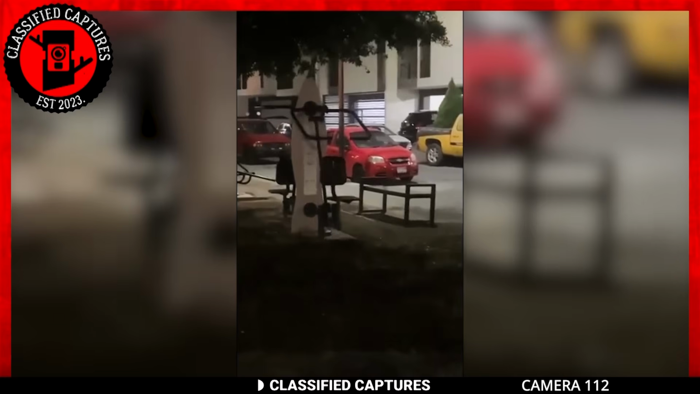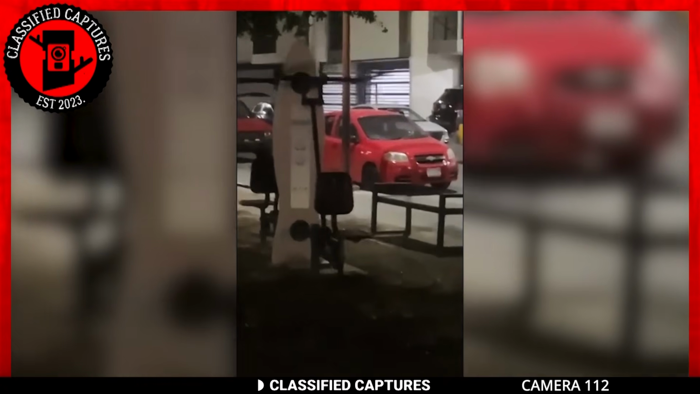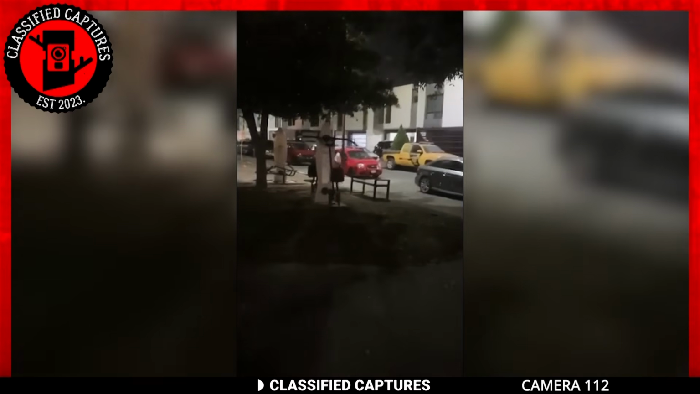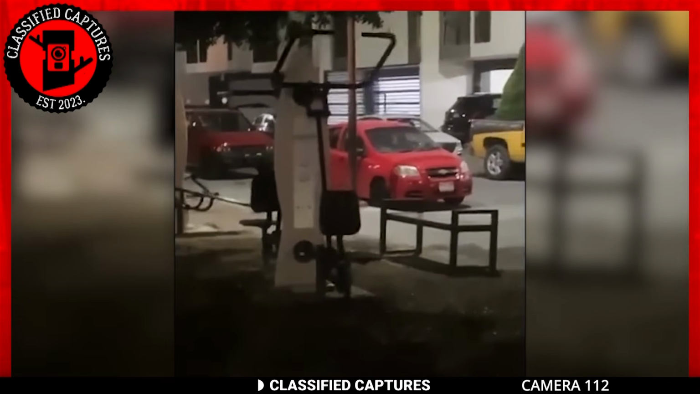This footage captures a scene in a quiet neighborhood adjacent to a parking lot where a red car is parked. However, the focus of the video is on a black gym machine that is in inexplicable motion, as though a spectral presence is using it for a workout. The machine moves in a manner that suggests a human-like effort to engage in physical exercise. As we all can see, however, there's no one there.